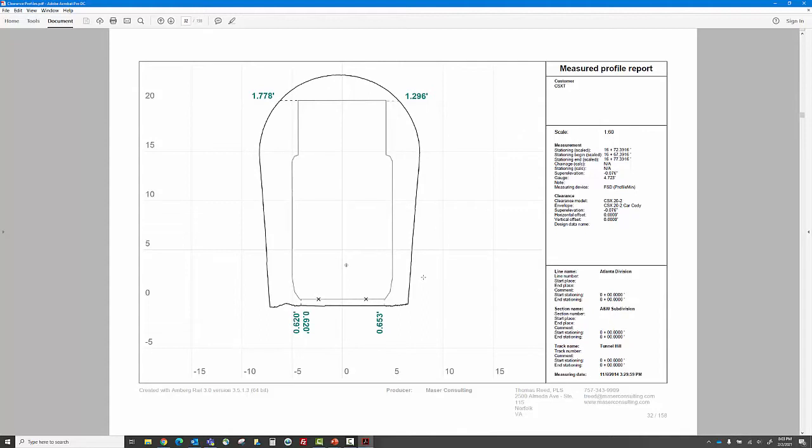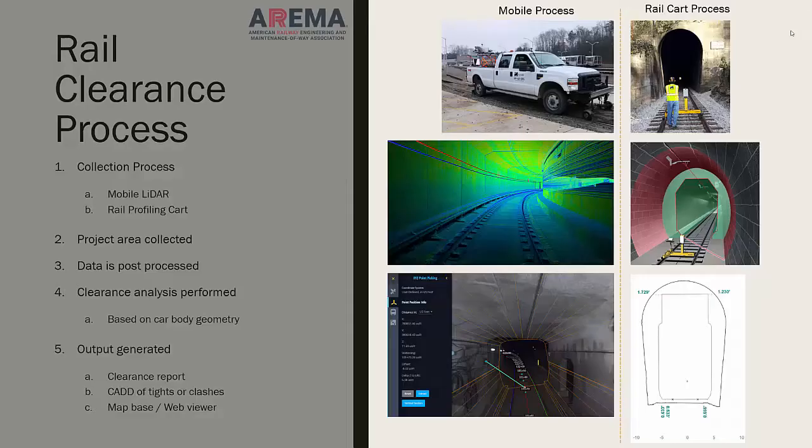After LiDAR has been processed and they've done everything they need to do in the field, this is turned over to the railroad, and they have something to look at and say, okay, we can make a determination from this and figure out if we have to make any undercuts or so forth. Okay, so you get a feel for how those two things work.